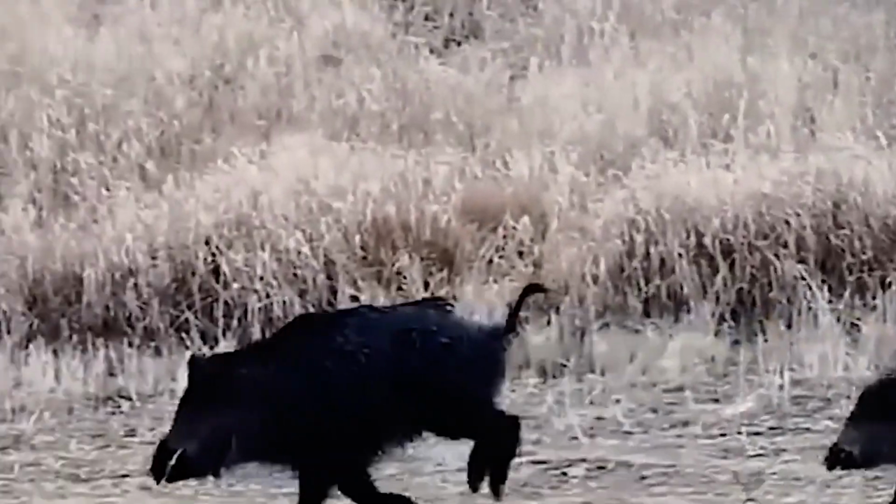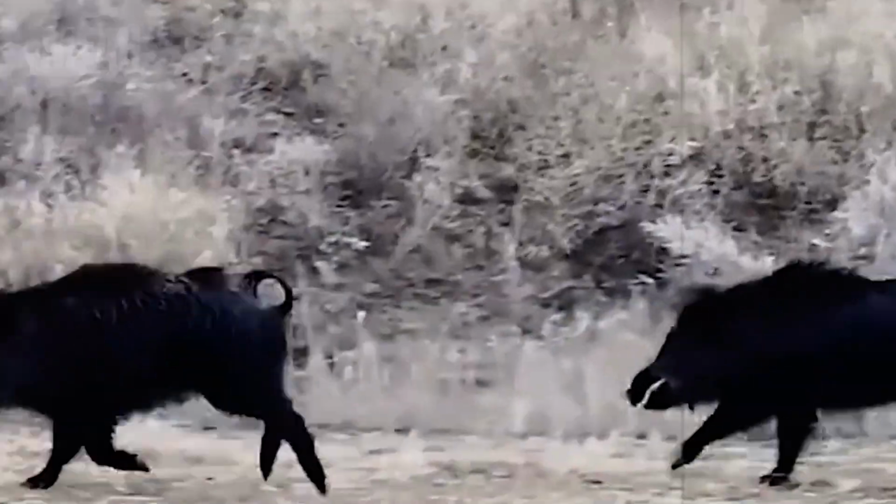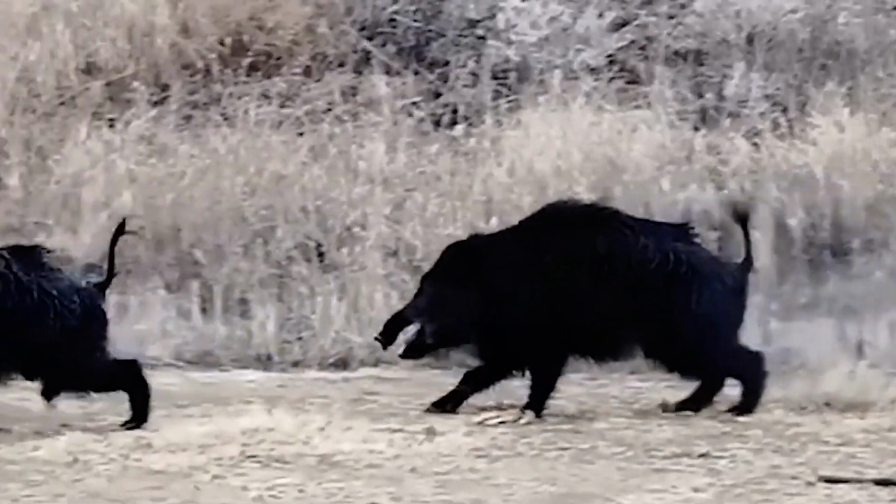In the towering reeds, no one moves alone. The wild boars travel in packs, and so do the hunters. A flawless operation unfolds before the lens. One holds the line, another flanks the edge, and the hounds drive the herd straight into the trap. Boom, boom. Gunshots ring out like the drums of war. The ambush is total. One by one, the boars fall. There's no escape, no second chances. This isn't just skill, it's battlefield level teamwork.